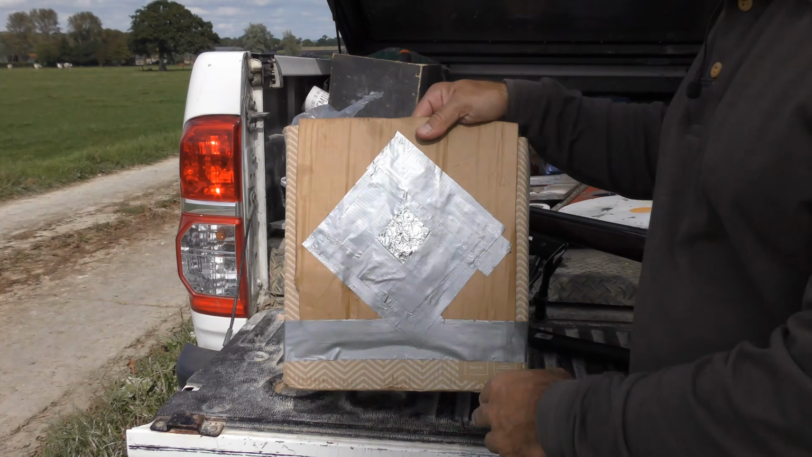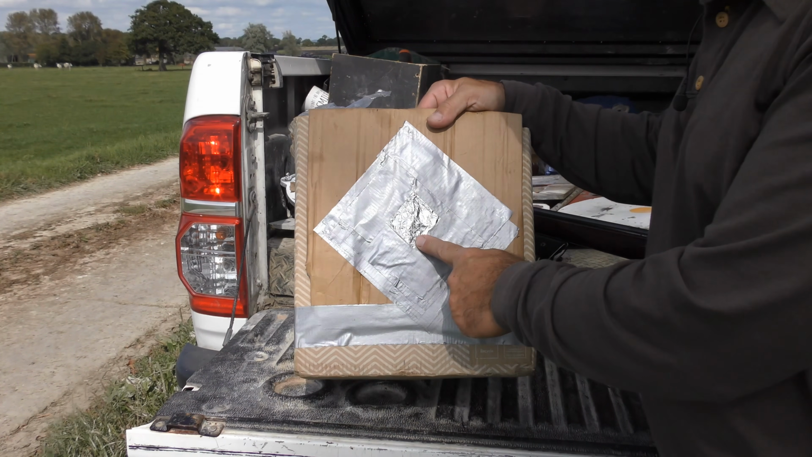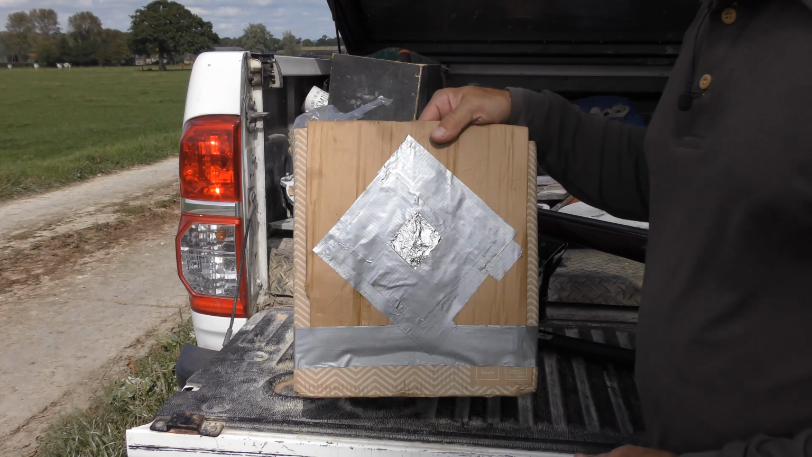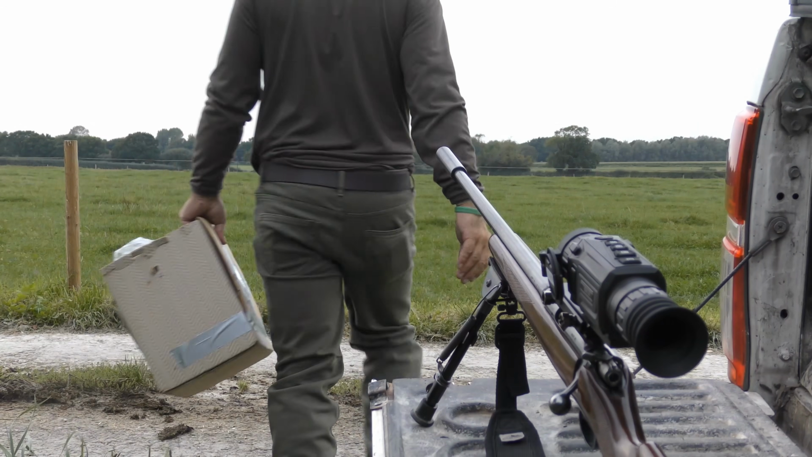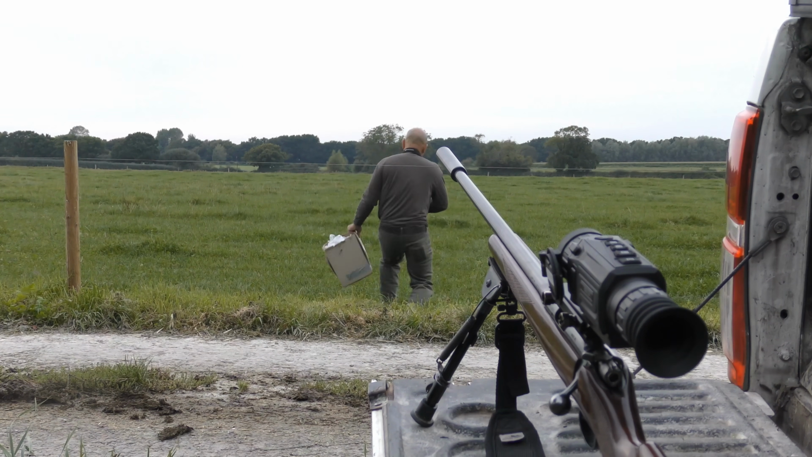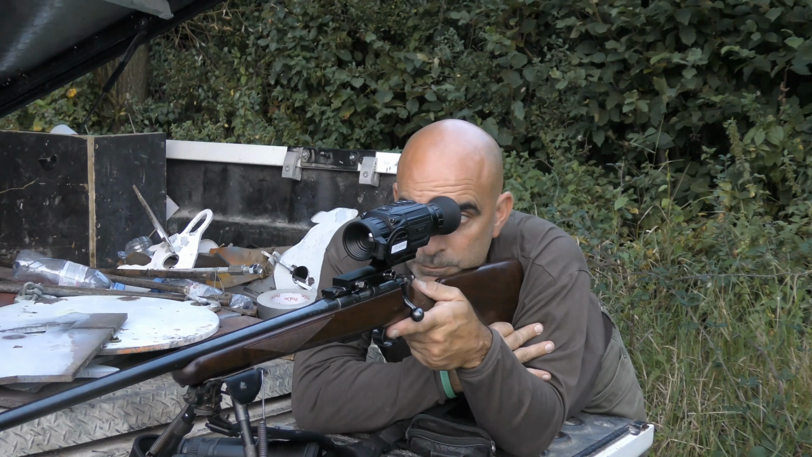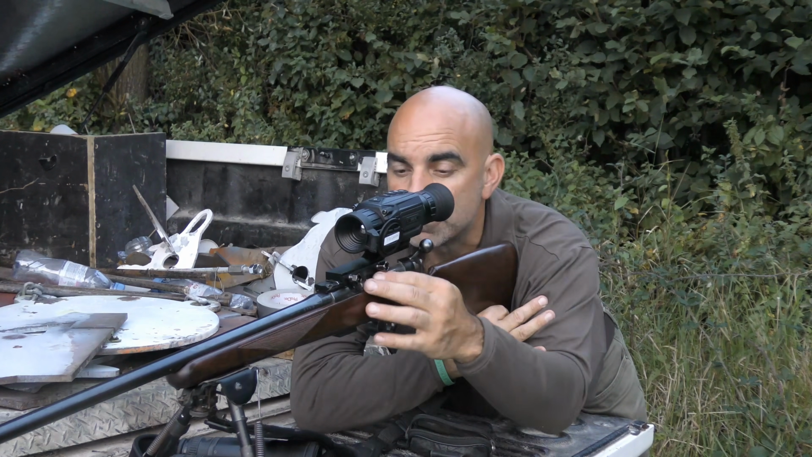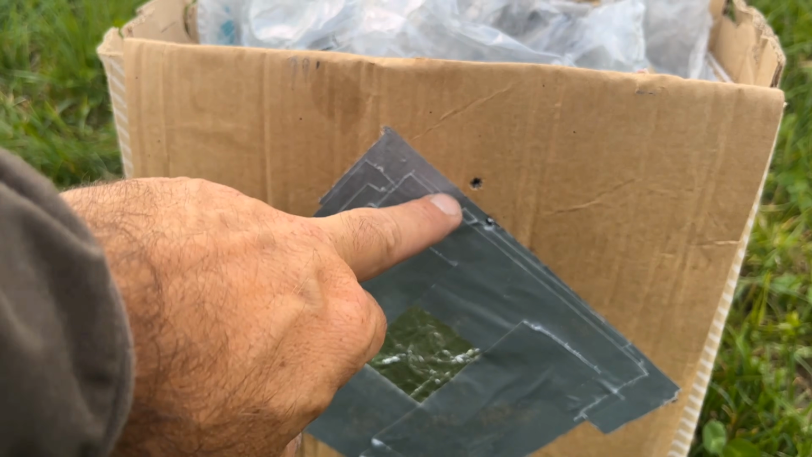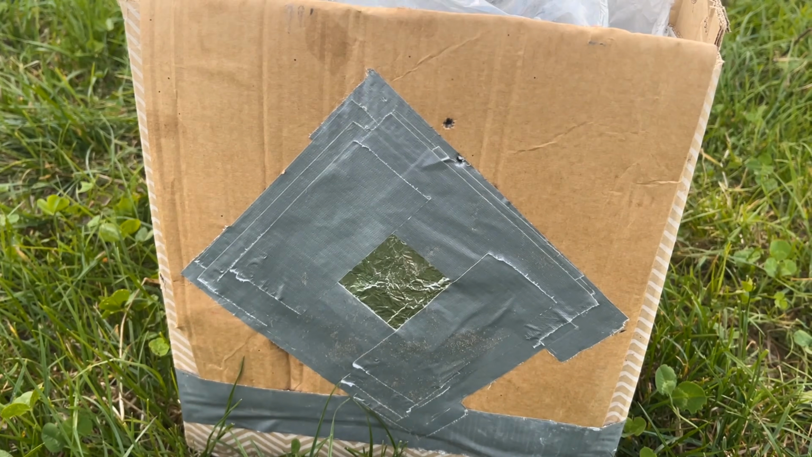For zeroing purposes, I've just got a standard bit of kitchen tin foil taped to a box, and that stands out quite well in the thermal scope. Right, so as you can see, we're somewhat high, a few inches high, and slightly, probably about a half inch or so, off to one side.